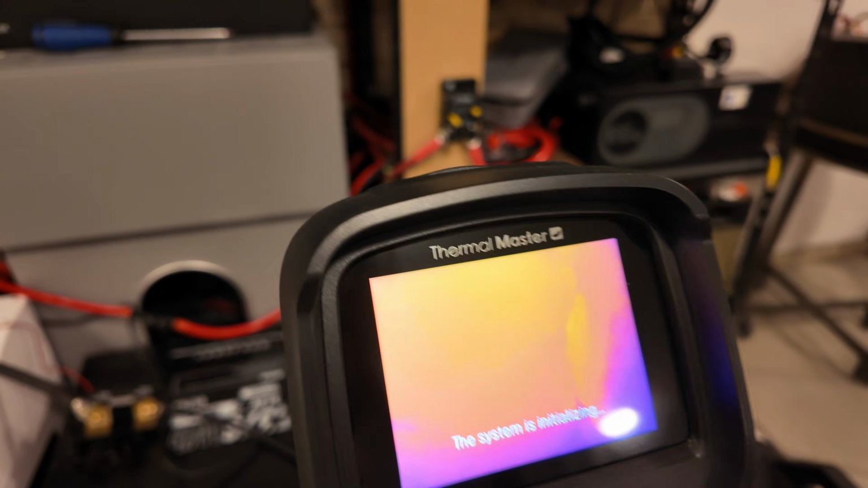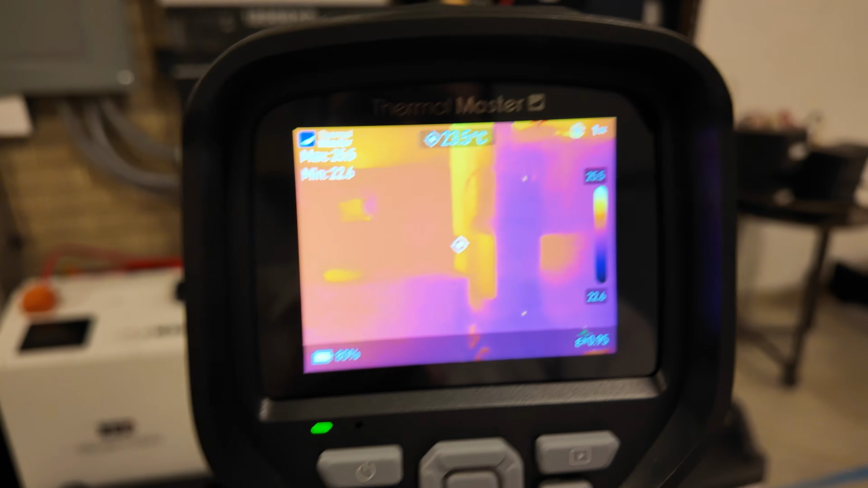Look how good that screen looks. That is fantastic. Let's see, it's probably not seeing anything at the moment because I gotta open that little lens cap. Let's see. There we go. Now I'm starting to see stuff.